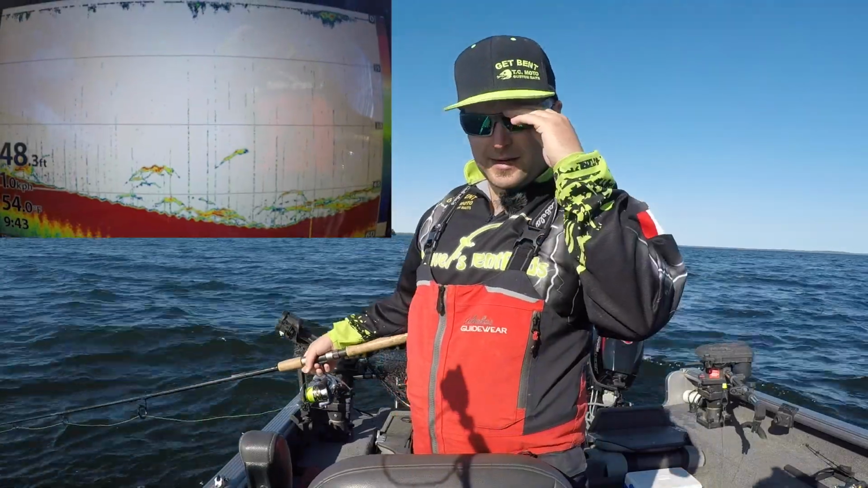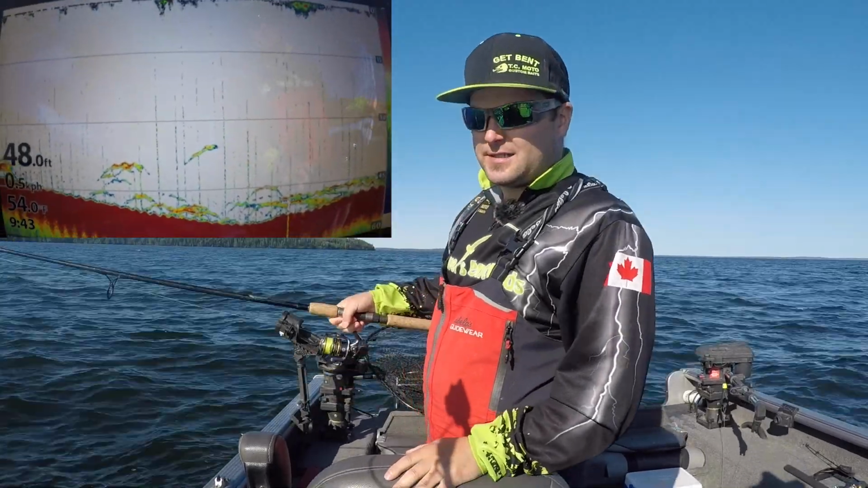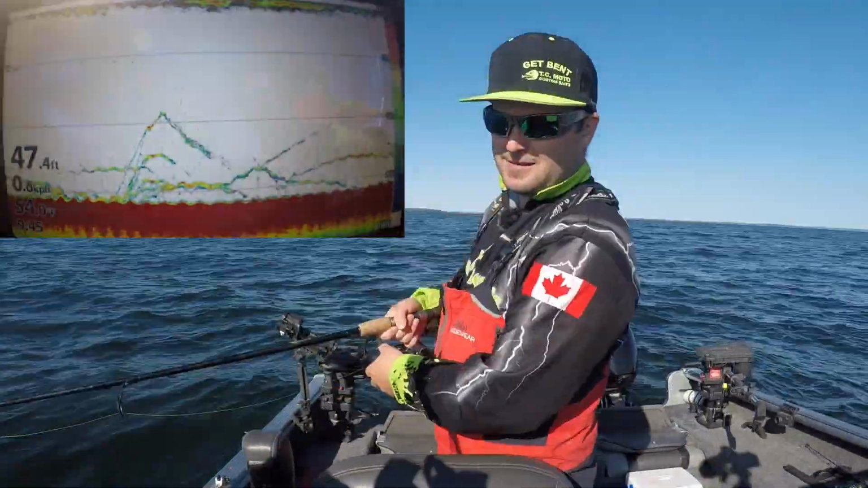There we go. Got the boat spun around. Just dropping our lines. Still got fish right under us. That's always a good sign. We'll hopefully hook up to something here pretty quick if they're aggressive.